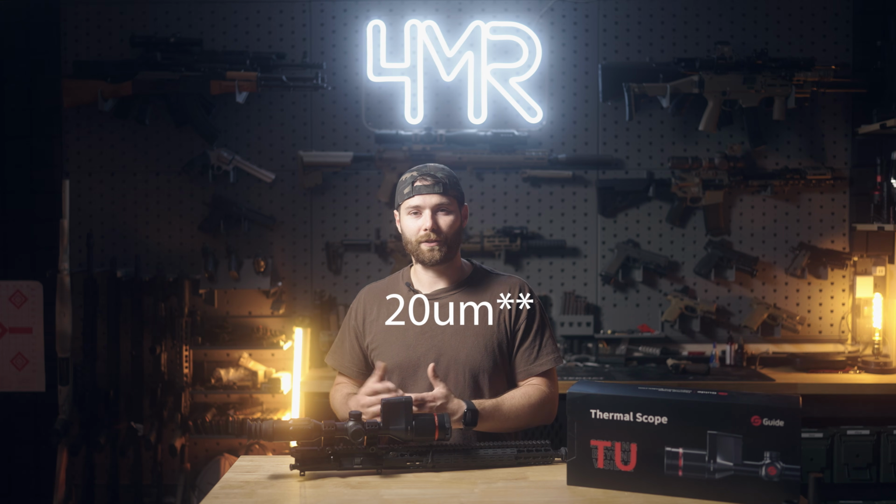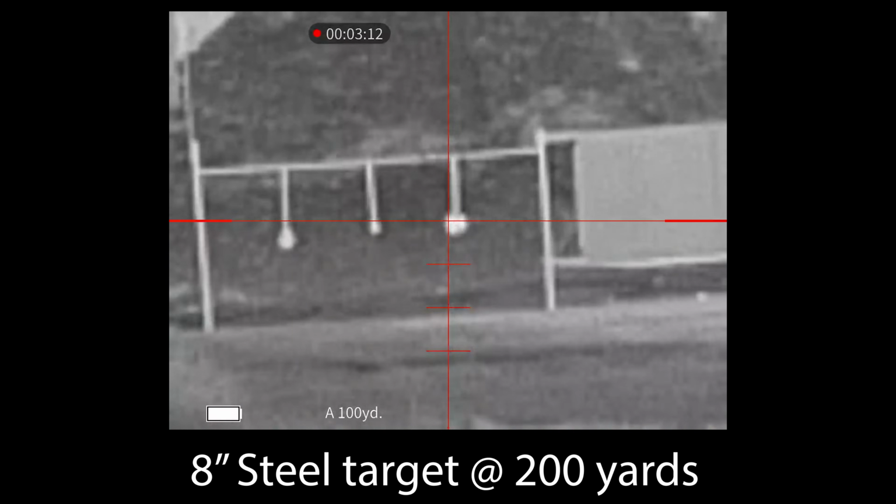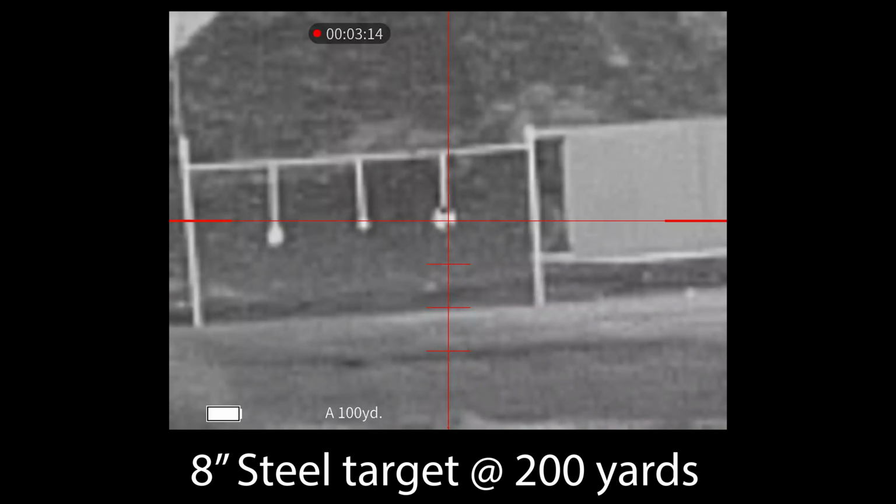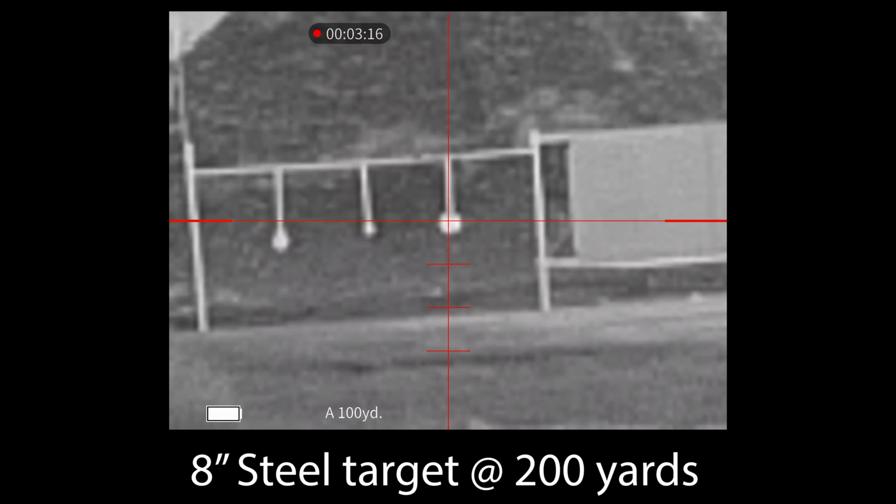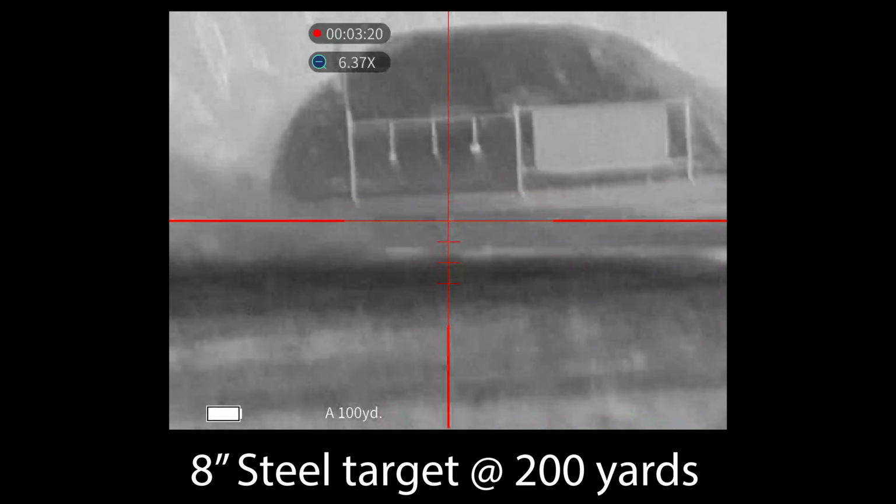A 640 core could be a 12 micron, or it could have bigger pixels, and it's going to be less sharp when you're looking through it, right? Of course, the actual display on board is a part of that as well. This thing doesn't leave anything to be desired there. So when you look through this for the first time, it's very, very pleasing. The image looks very good.